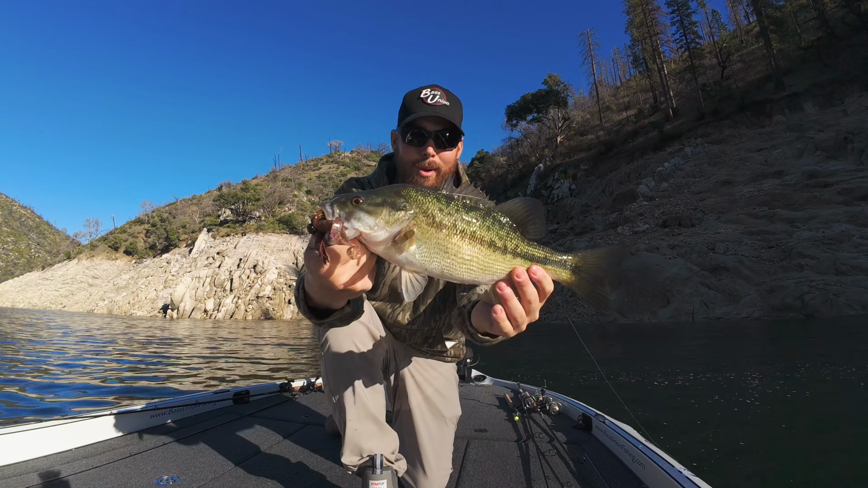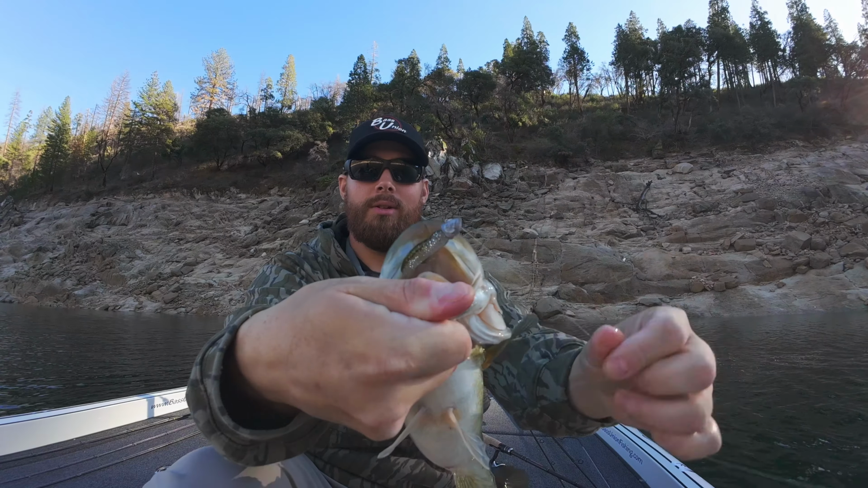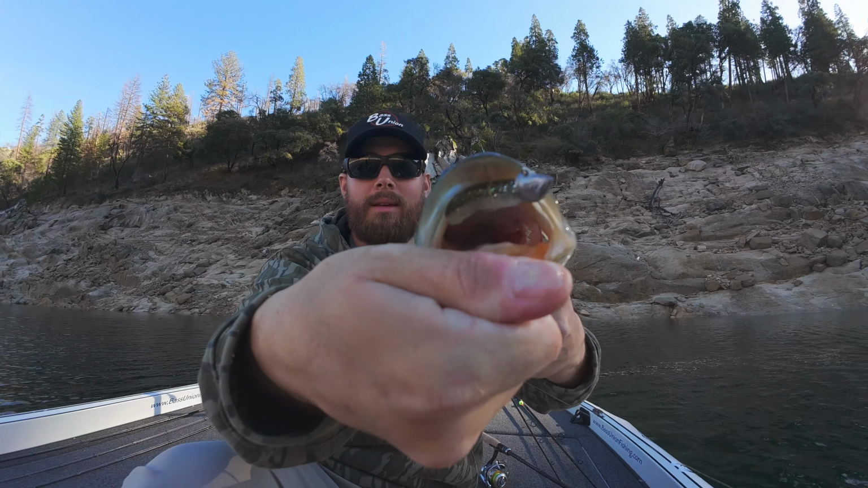A toad spot right there. Choke that Bass Union Finesse swimbait head.